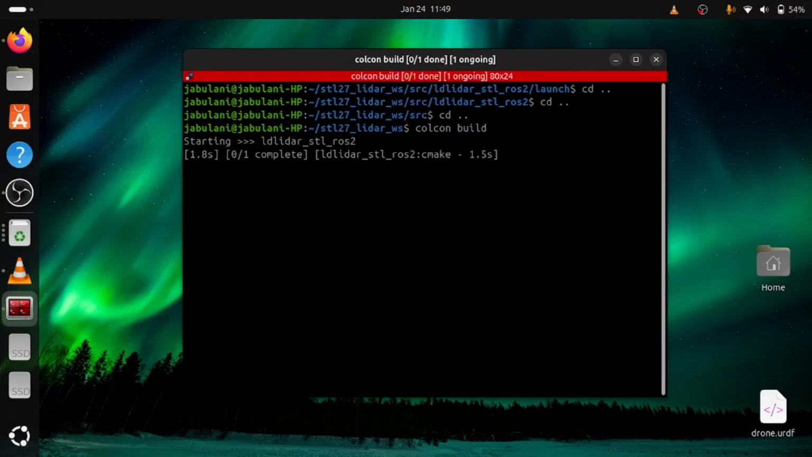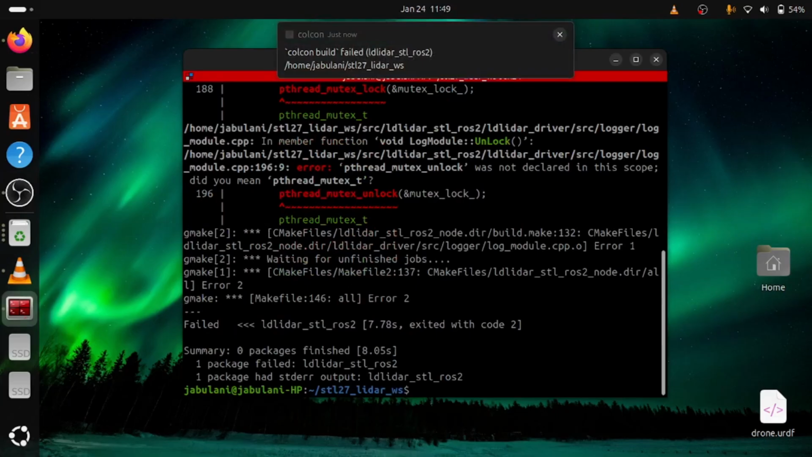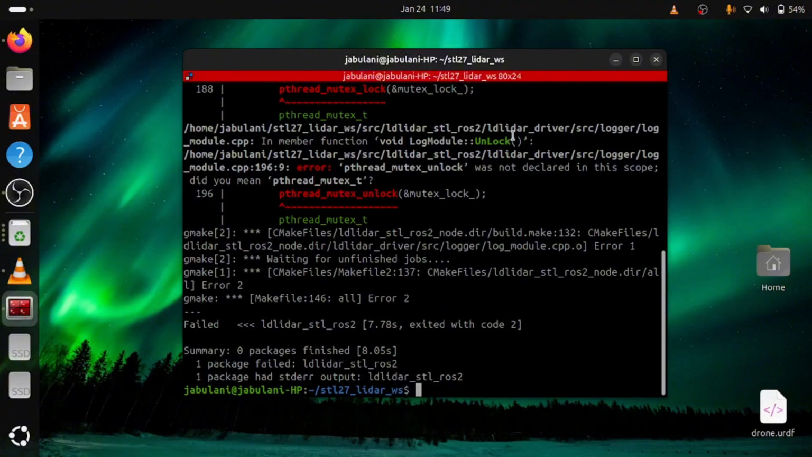Okay, so now we are building our workspace, and interesting, we have an error which says there is a file in the LD LiDAR driver source logger called module.cpp, a C++ file. And what does the error say? The error says pthread_mutex_unlock was not declared in this scope.